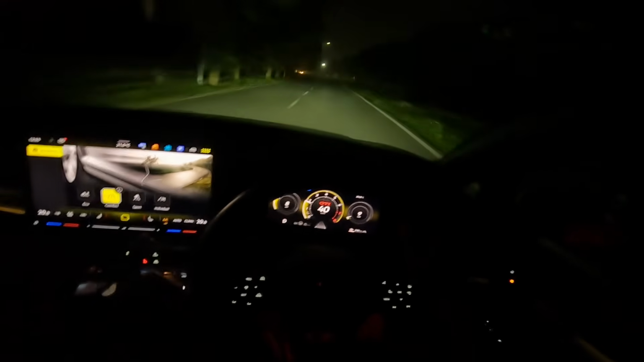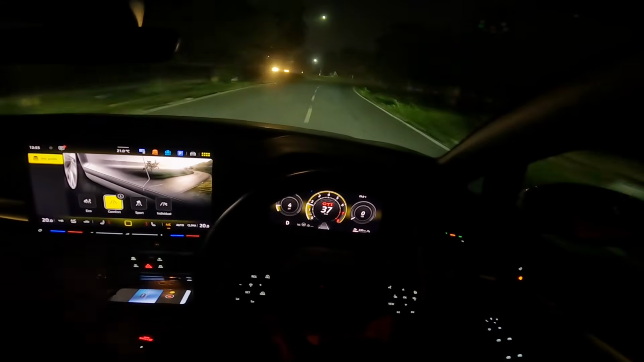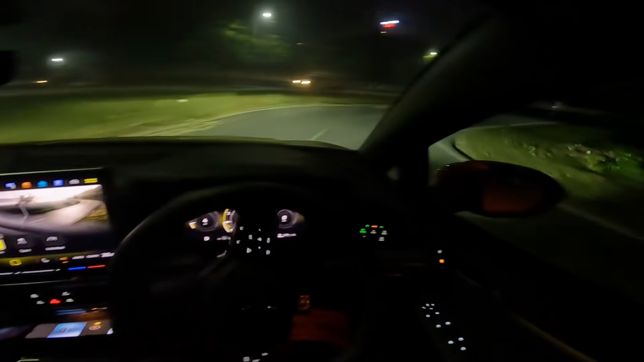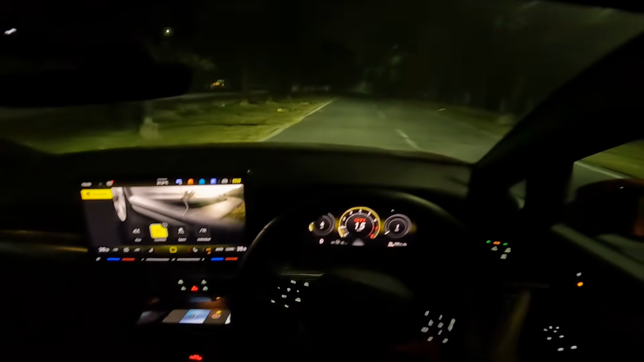So full marks to VW for this. Absolutely full marks. See, it is lighting up what it thinks needs lighting up.